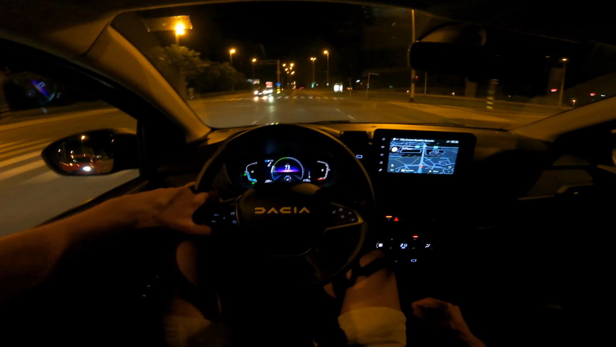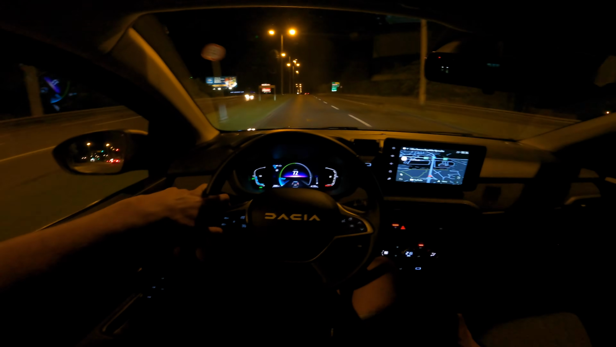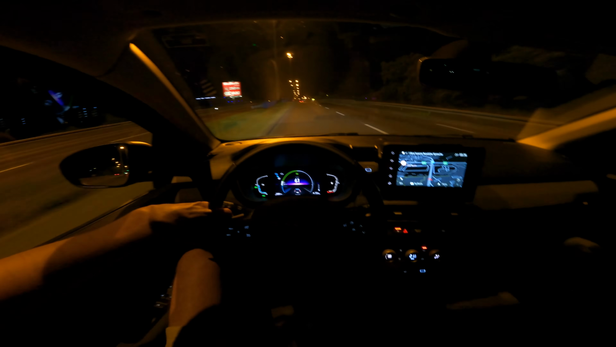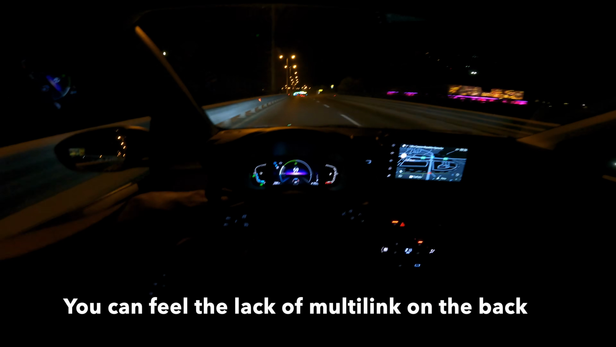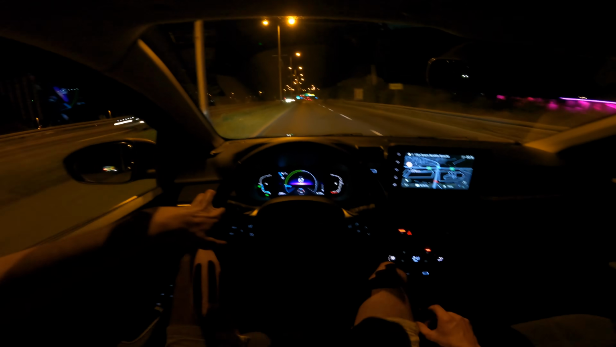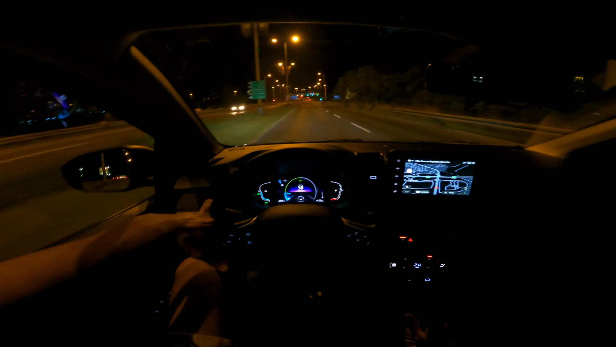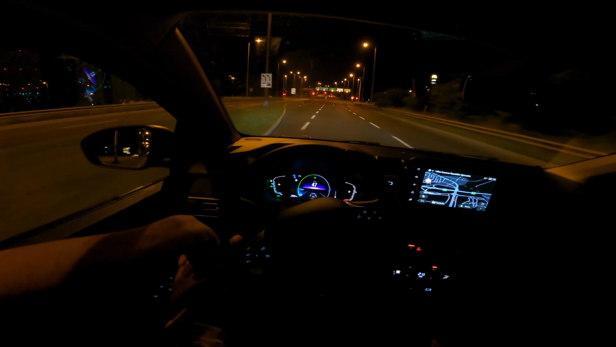Well enough. Okay, manhole. Okay, this one's really big. I don't want to hit it because I know it's really bad. Yeah, this one was a bit bigger than the first one. Okay, the suspension is okay because of the 16-inch tires. You have a lot of tire, so a lot of meat, a lot of tire meat, to be specific.